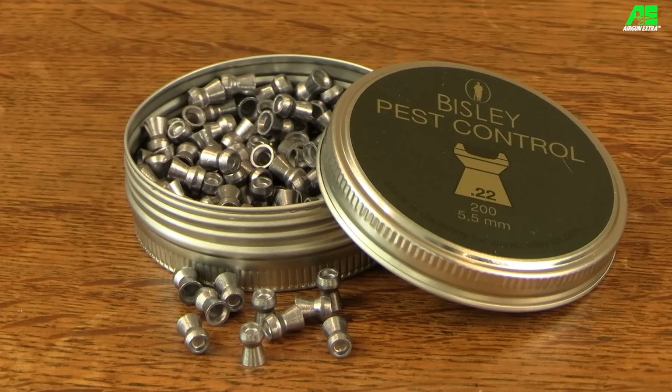So finally, we've got the Bisley pest control. These pellets have been around for a long time, and I actually used to use them a lot in the past. So in .22 caliber, they retail for £10.95 for a tin of 200. They weigh 18.2 grains, 5.5 millimeter head size, and they have a real cup of a sort of dum-dum style head that again has clearly been designed to expand on impact.